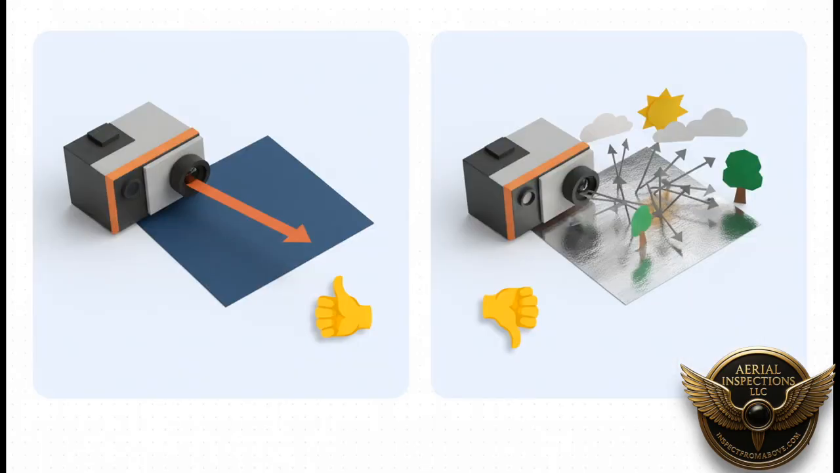So check this out. This shows you the difference perfectly. Over here, you've got a good target. It's got high emissivity. Maybe it's painted or it's concrete. It gives us a clean, reliable signal. It's telling the truth about its temperature. But then you look at this other one, the bad target. It's shiny, low emissivity metal. It's just a total mess of reflections. It's literally lying to the camera. And a good inspector has to know how to see through that.